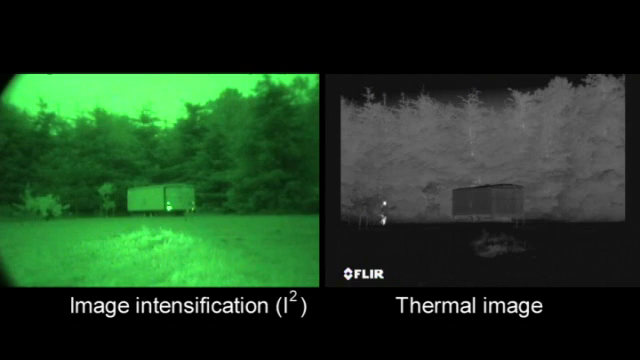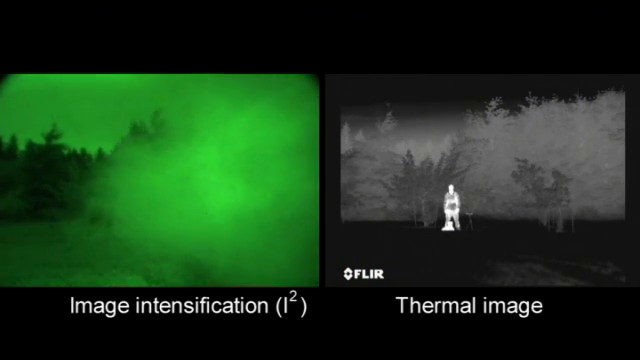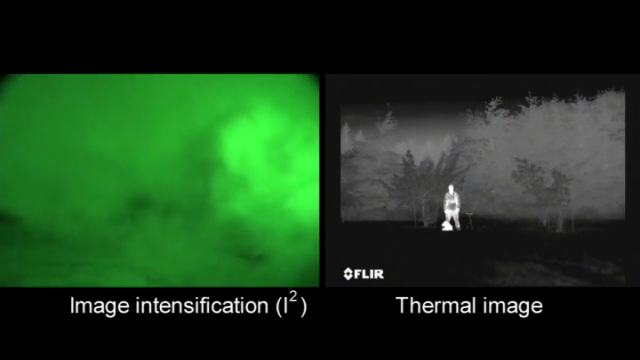Everything on Earth gives off heat. Things like people, animals, and cars generate lots of heat, so they're easy to see, even through camouflage. Atmospheric conditions like smoke, rain, or fog reflect light, making night vision goggles and scopes even less effective in these conditions. Thermal cameras see through these obscurants clearly.